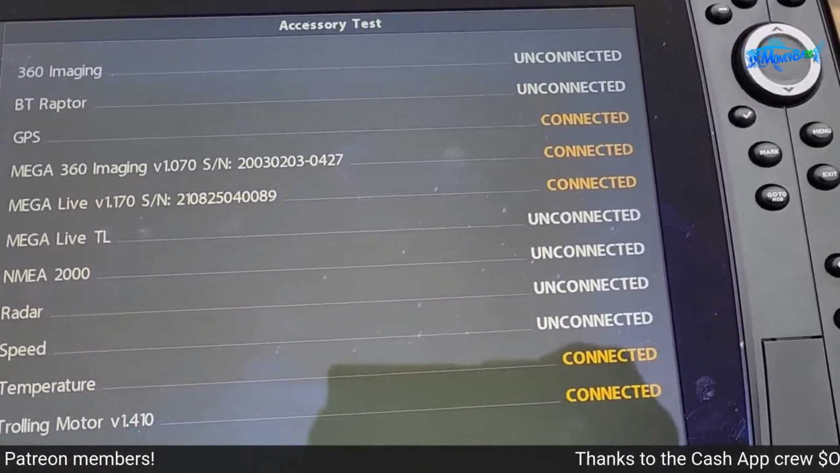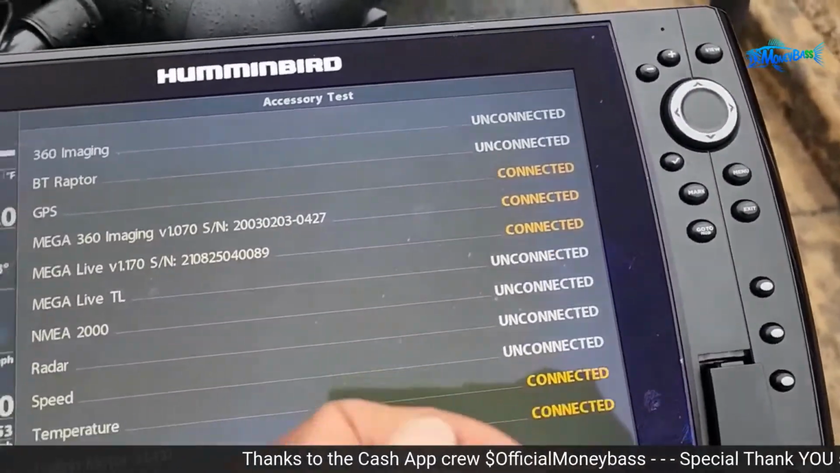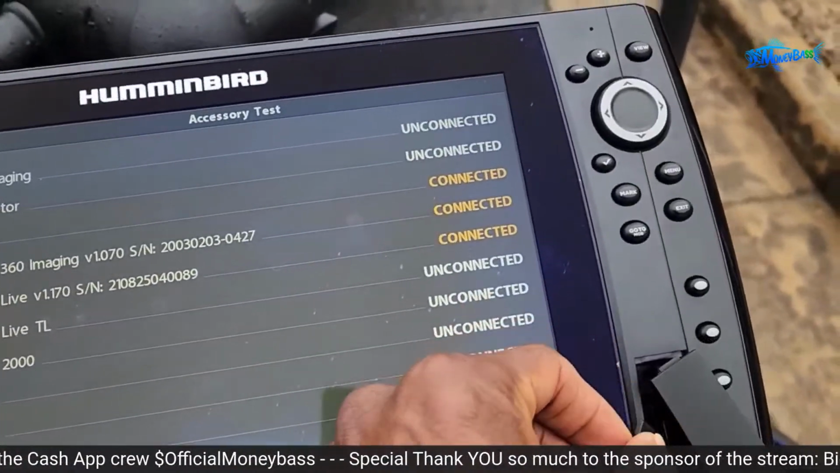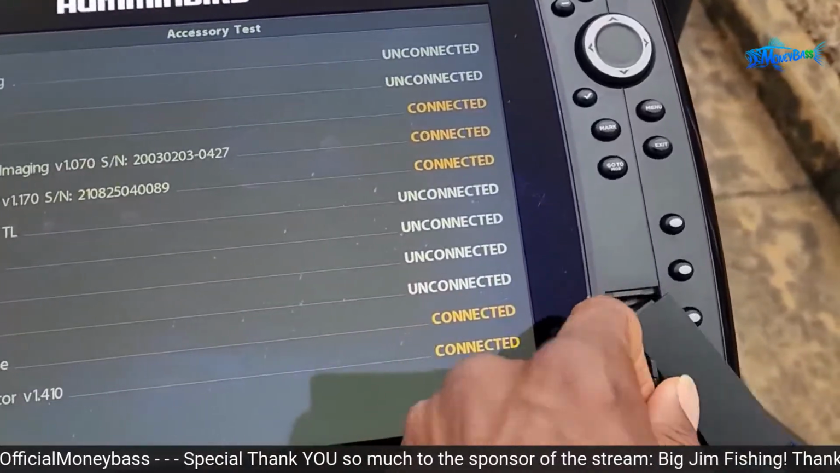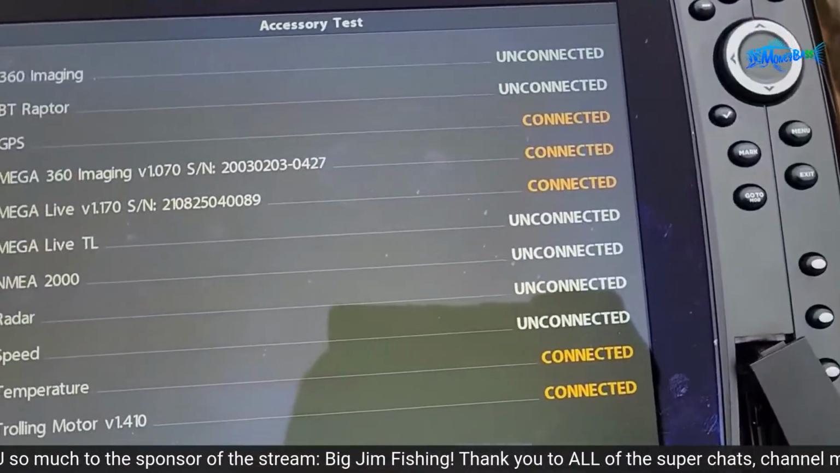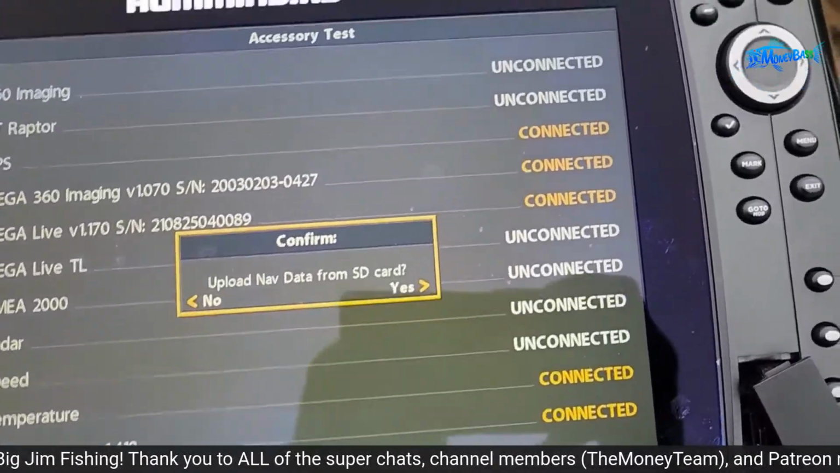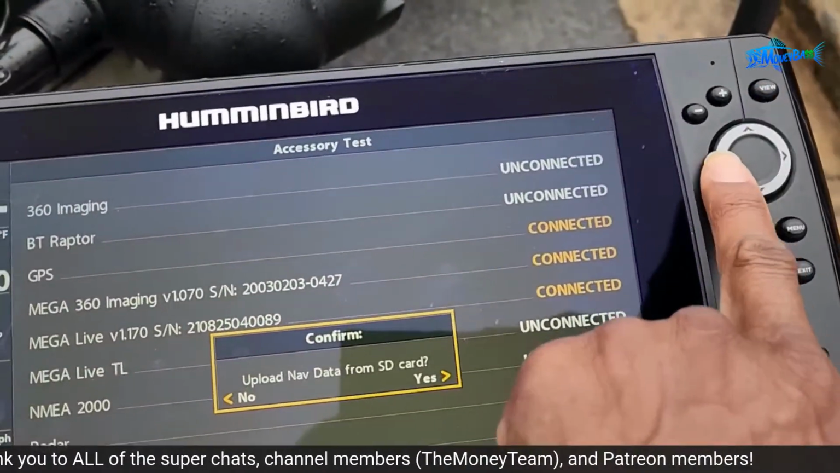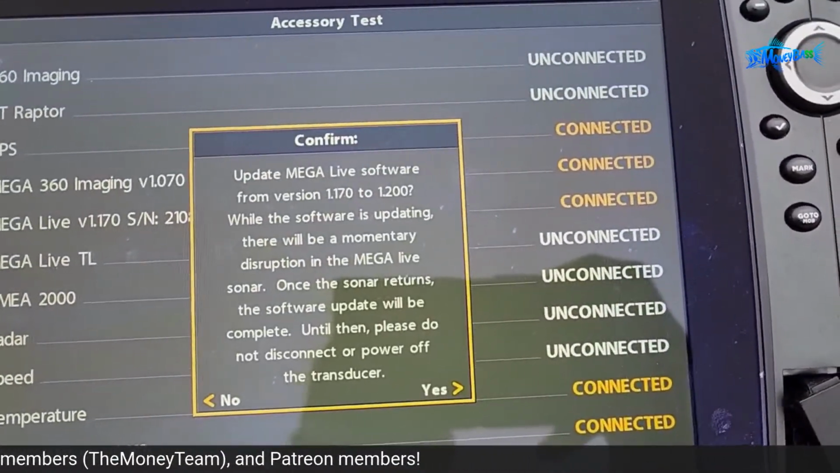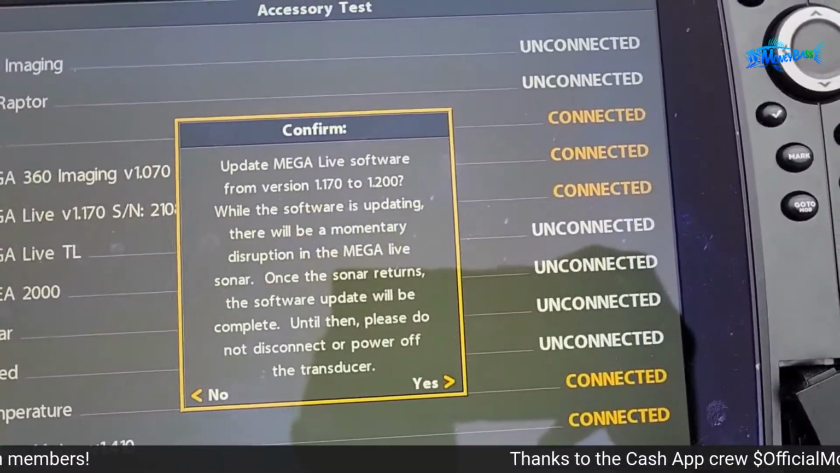Once I confirm that, along with the 2.76 being the most recent software version, all I do is take my SD card that I have previously downloaded the 1.20 version on. I just go ahead and put that in there and follow these prompts. Just give it a second for it to recognize it. Upload nav data. I want to choose no for that. And the next option will be update Mega Live software version from version 1.170 to 1.200.